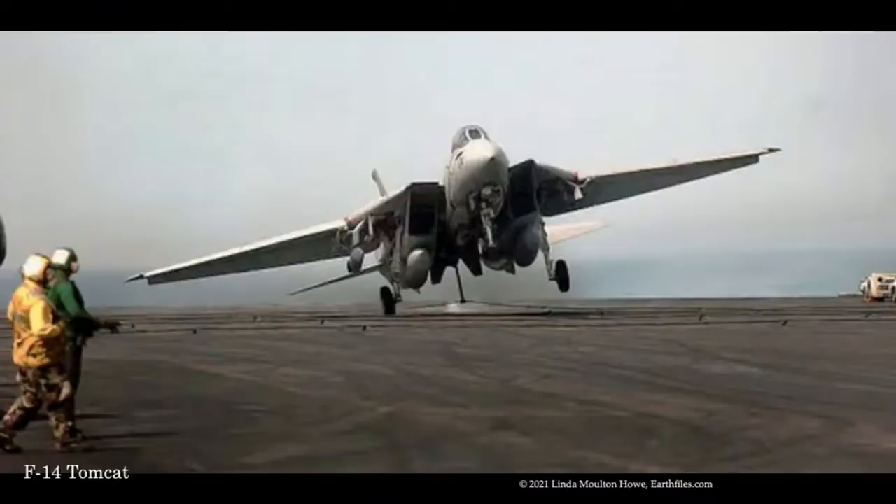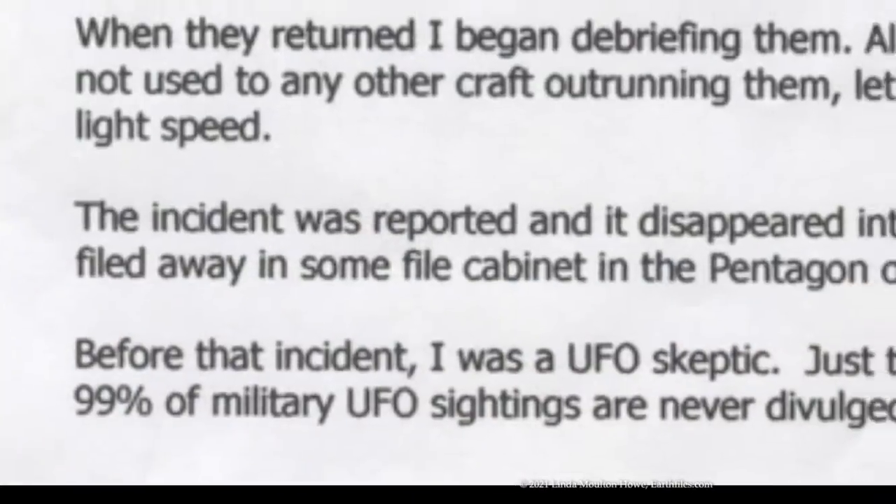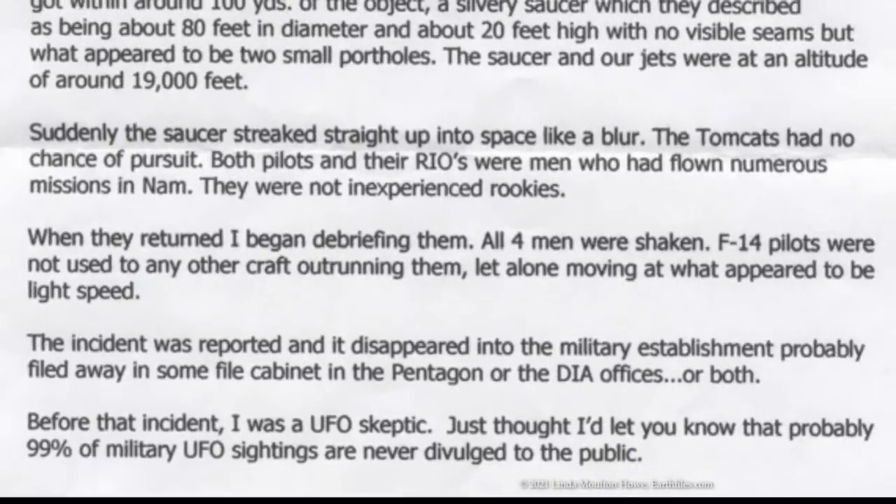The incident was reported, and it disappeared into the military establishment, probably filed away in some file cabinet in the Pentagon or the Defense Intelligence Agency offices, or both. Before that incident, I was a UFO skeptic. Just thought I would let you know that probably 99% of military UFO sightings are never divulged to the public," close quote.